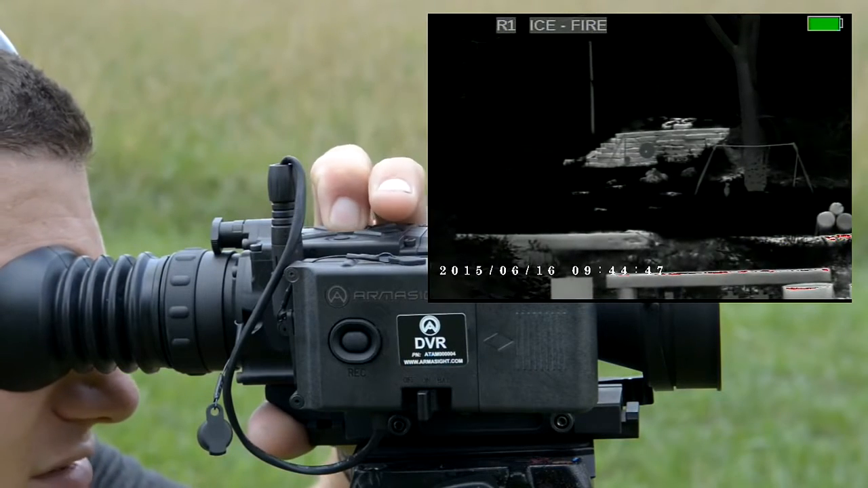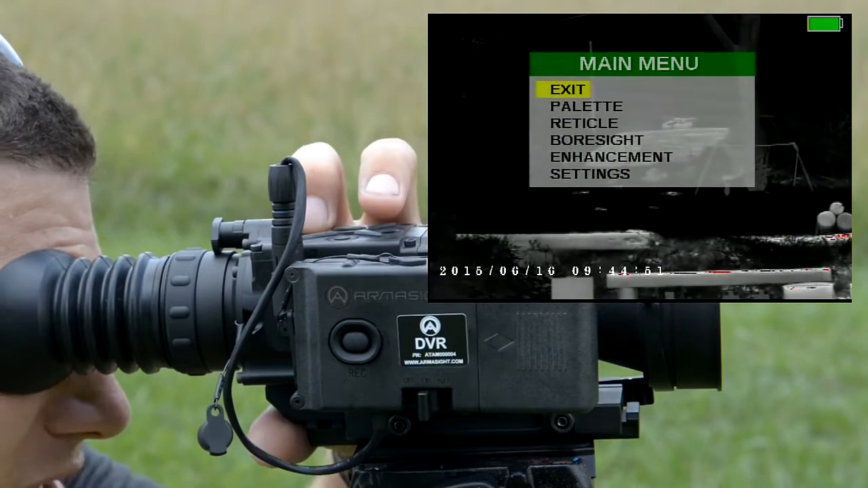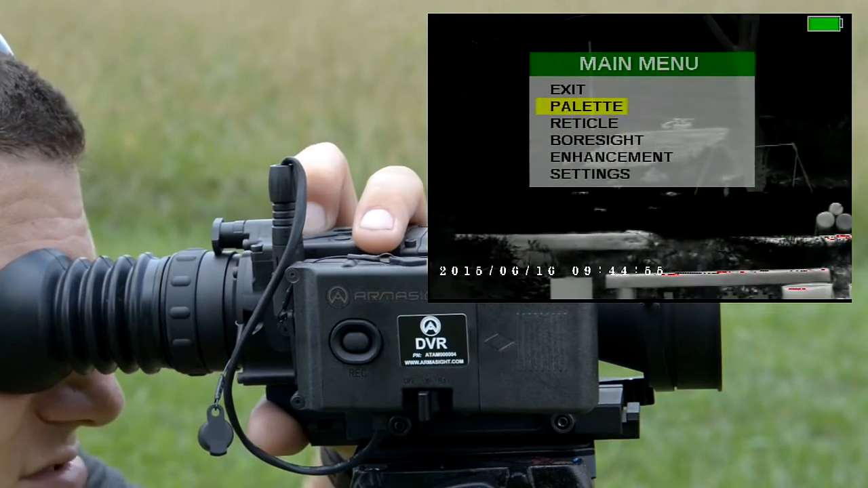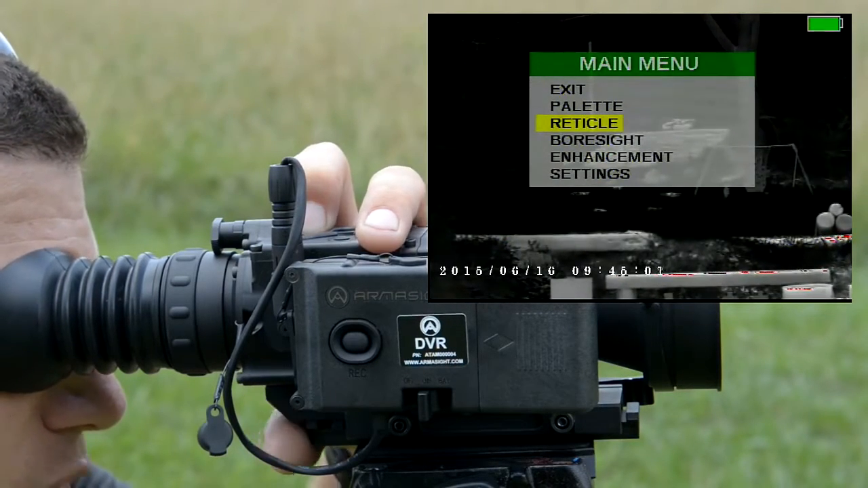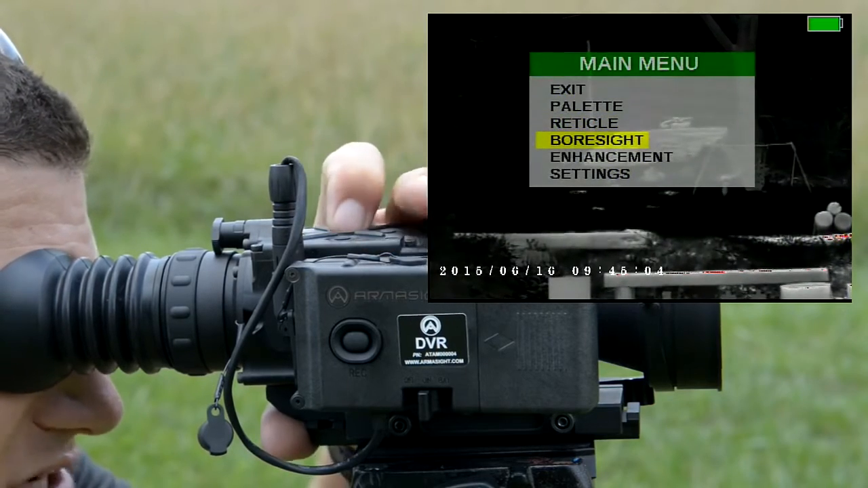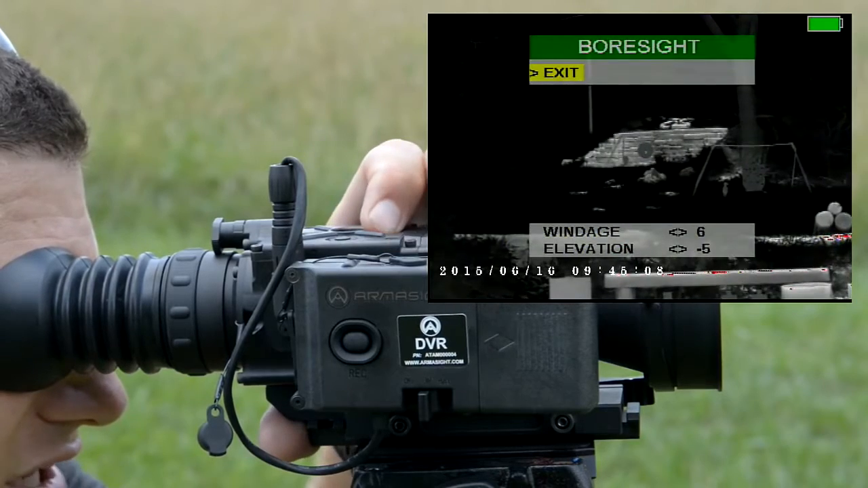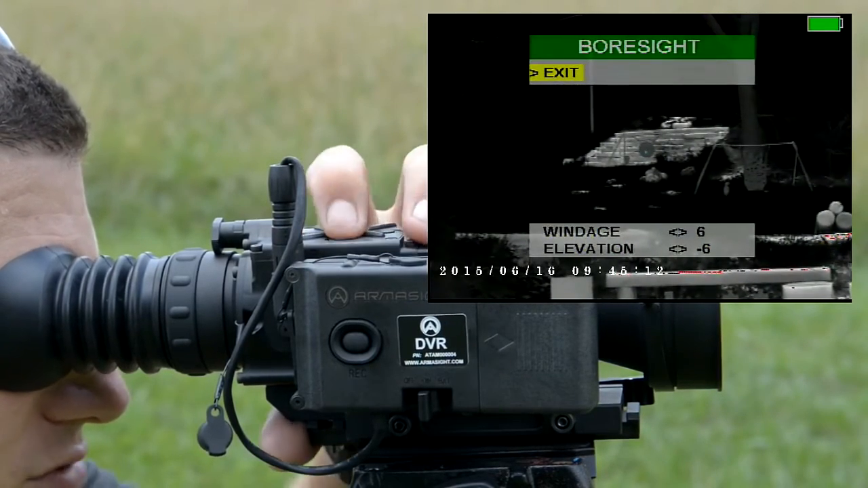If you push the center button and hold it, you'll get into the main menu, and you've got your selectable color palettes, your selectable reticles, all through the menu, as well as the D-pad up top just for quick adjustment. But you get into the bore sight menu here, press the center button, and you can adjust your windage and elevation in order to zero your rifle to the optic.